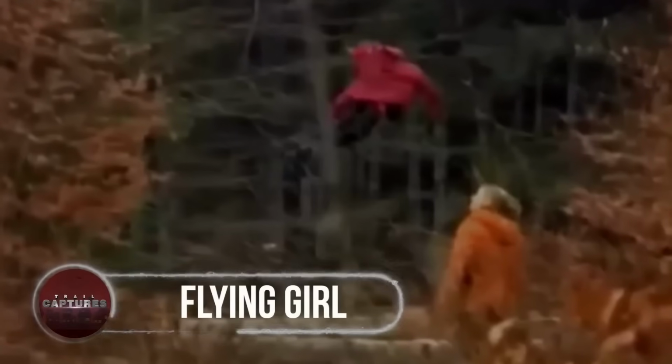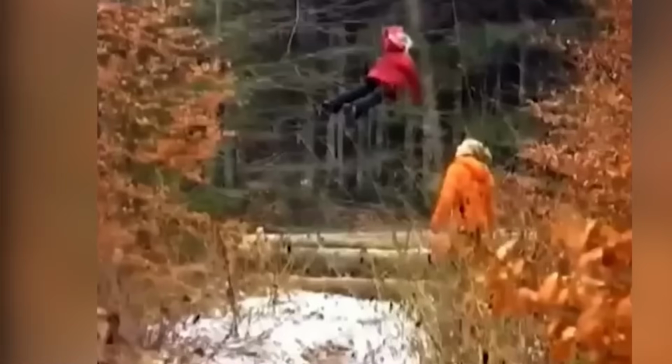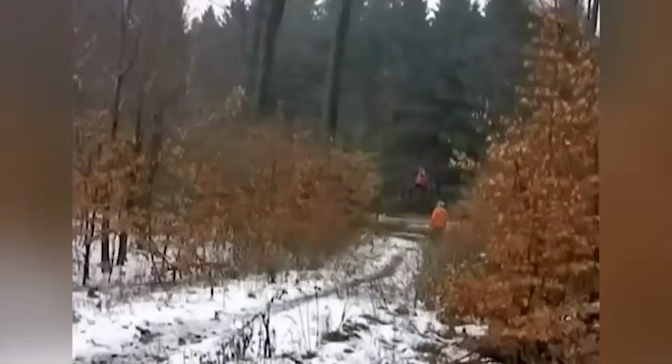Flying girl. In the middle of the Russian forest, there was something creepy going on. Playing with his dog, this guy went after the dog who ran in another direction. That's where he recorded something extremely bizarre and inhumane.